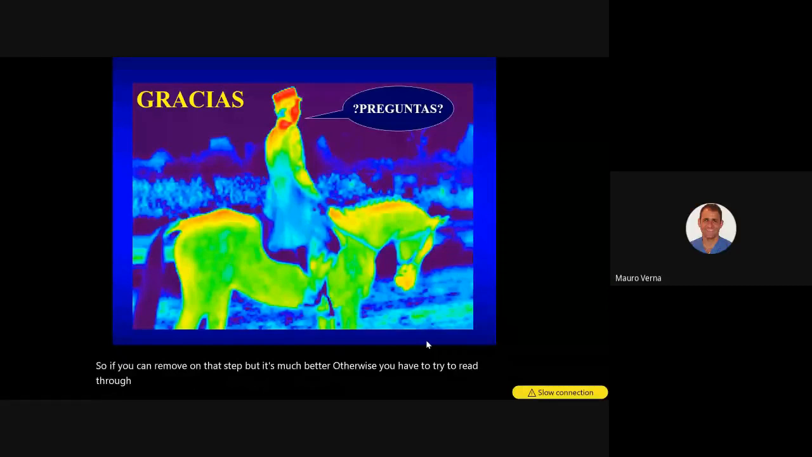Okay, I have the last one that Gustavo Adaro asked me. Gustavo is from Argentina, Mendoza. He asked if when you check, for example, the hoof, you just use a thermographic pattern to compare, or you use the numbers themselves, the temperature.